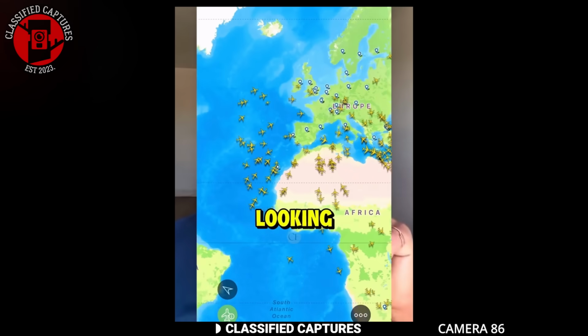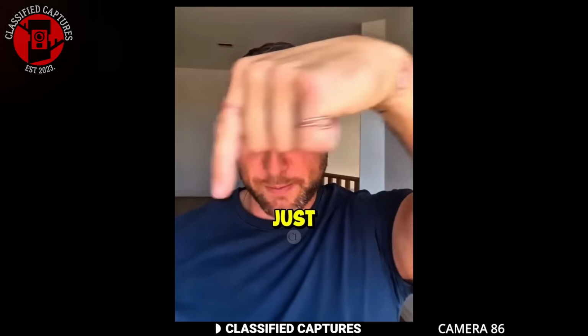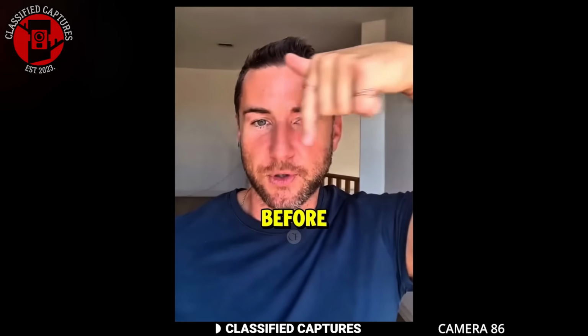I was actually looking at the Tonto National Forest, and there were airplanes which were just spiraling all over the place before the storm happened.